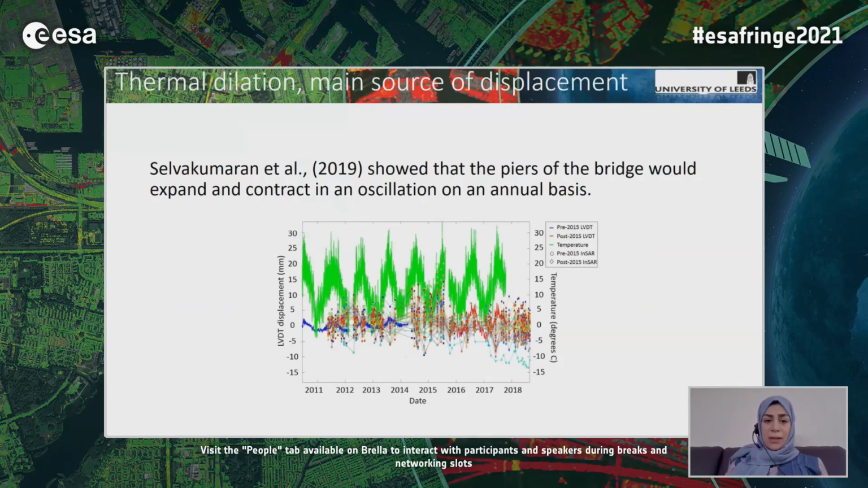Previous studies confirmed that temperature data can show an oscillating movement over a yearly period at each pier. And also LVDT data confirmed this sinusoidal oscillation on an annual basis. So the main source of displacement at each pier location is thermal dilation.